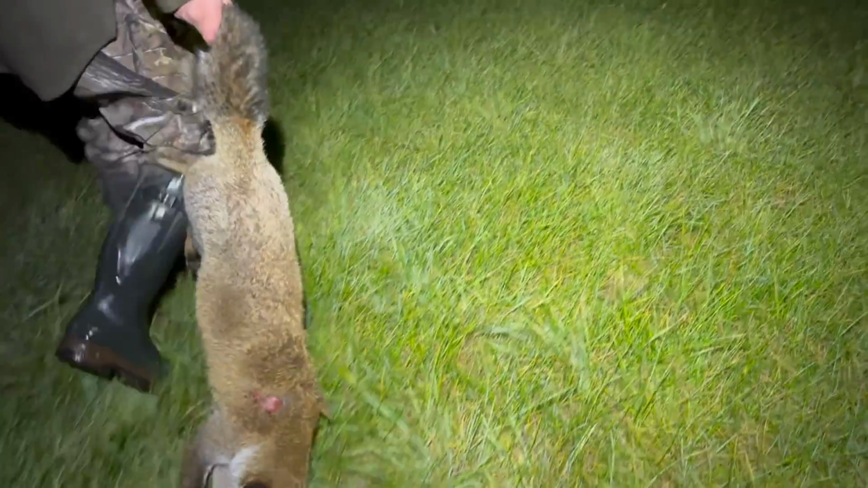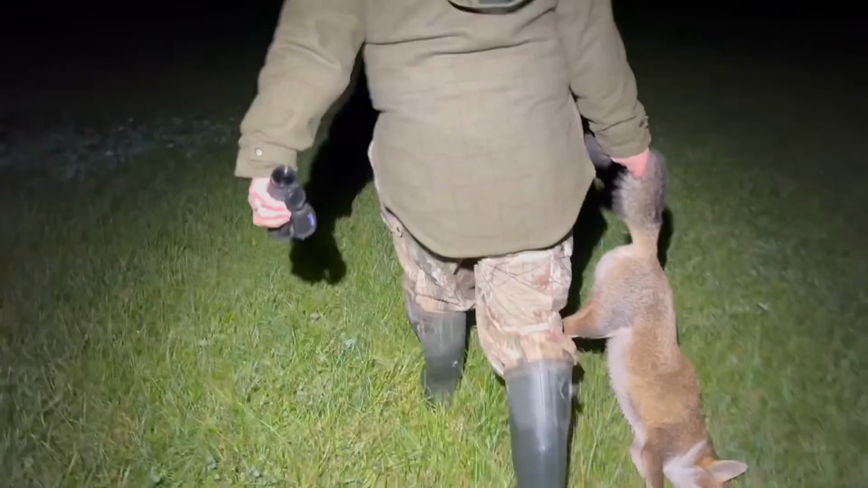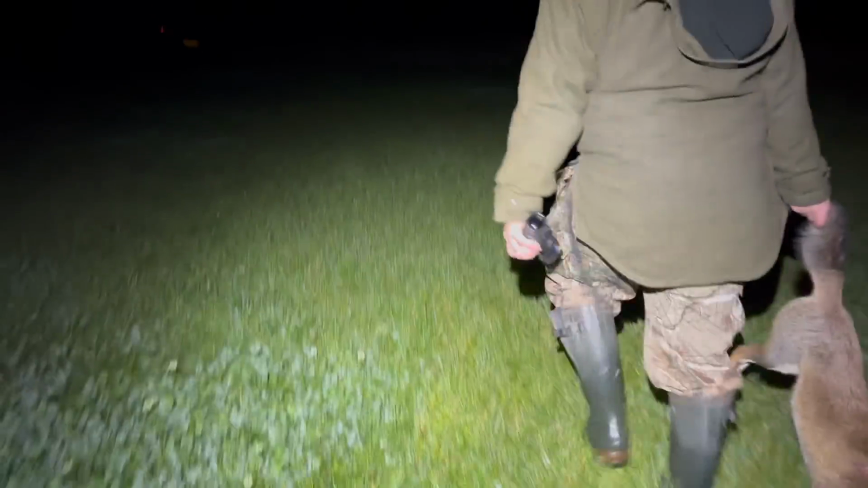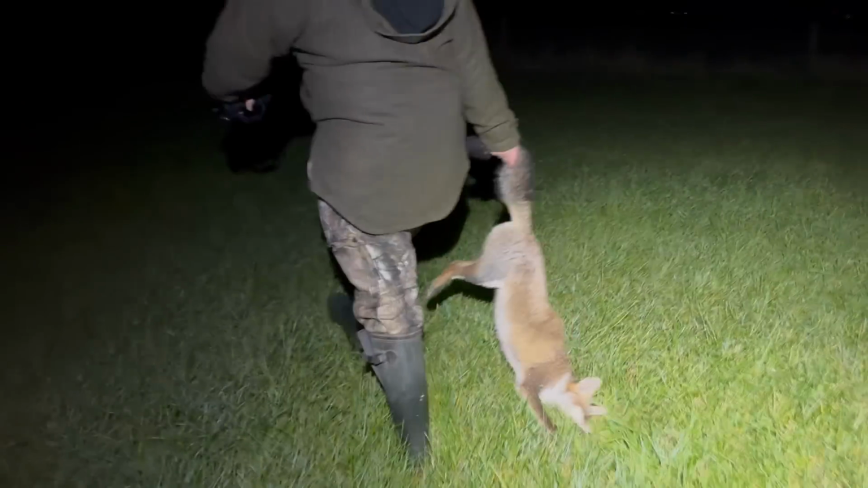Yeah, he did clip him with the first. Yeah. Clipped myself with a second shot. I wonder whether this part of the bullet hit him after it went through the fence. Yeah, could one of them.